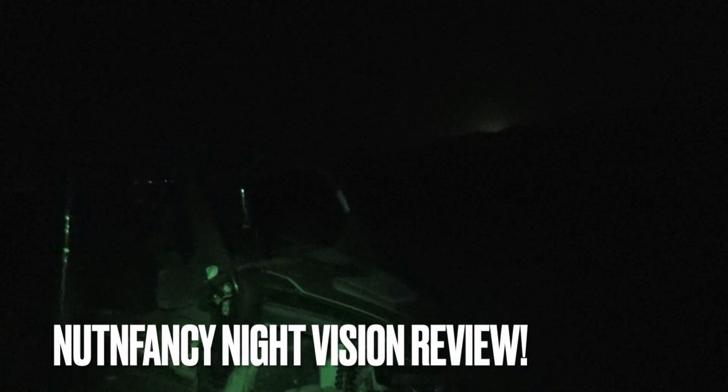That moon is trying to come up over there. See it? Right now, it is a dark night. We are in the desert. Got here via the Nut and Fancy Project Wolverine X4. Doing great service. It's been busy all day testing guns.